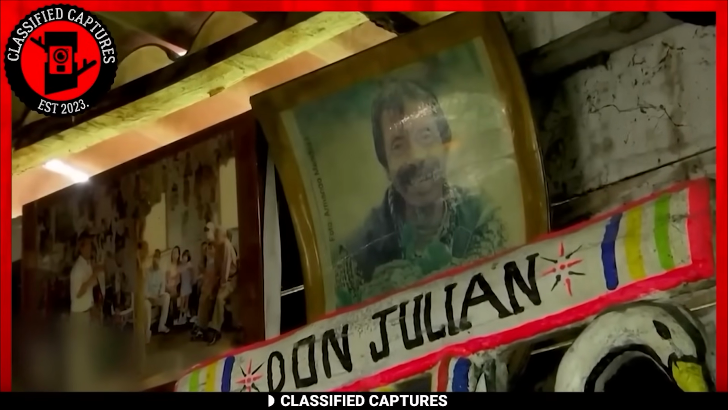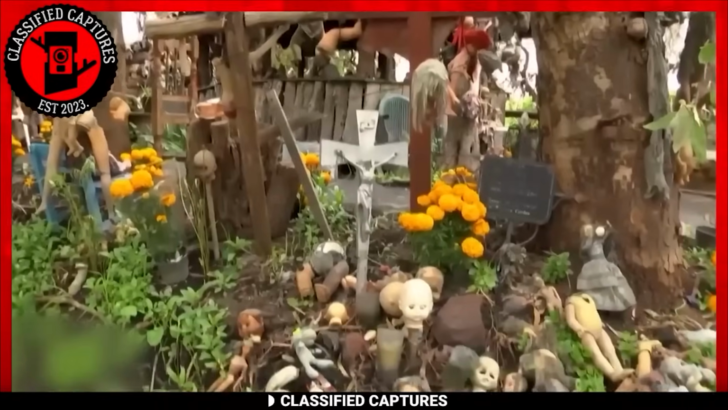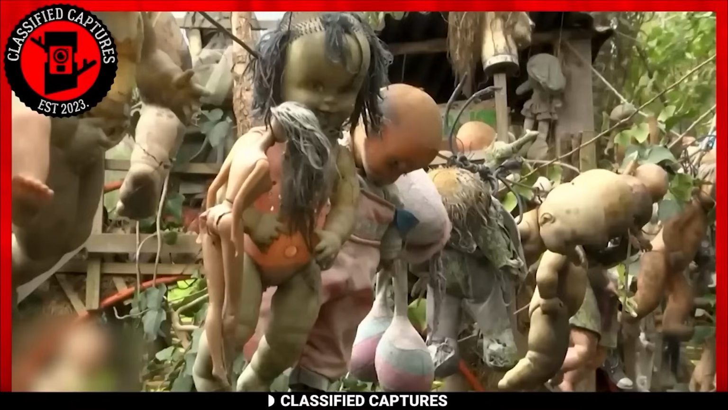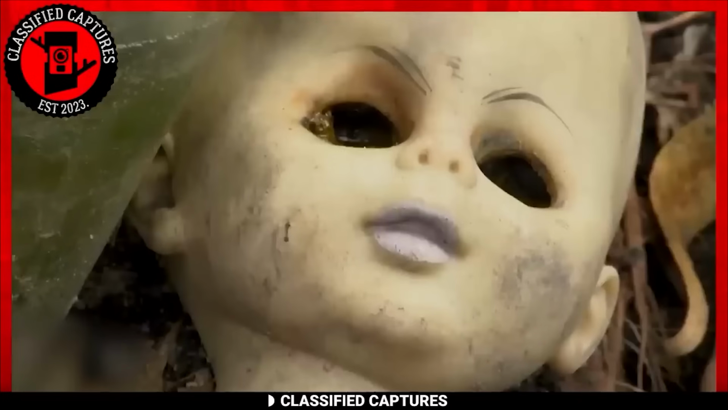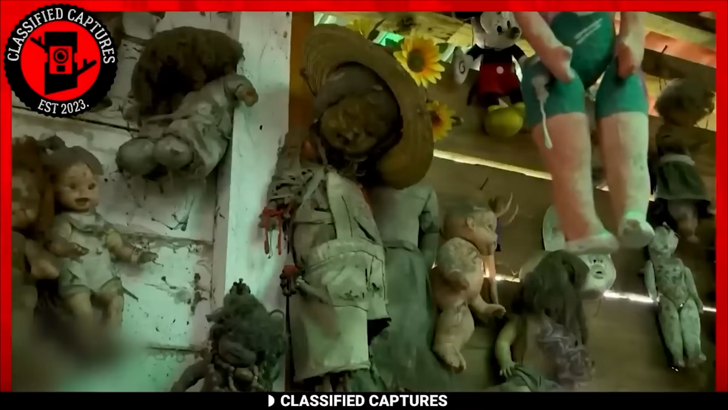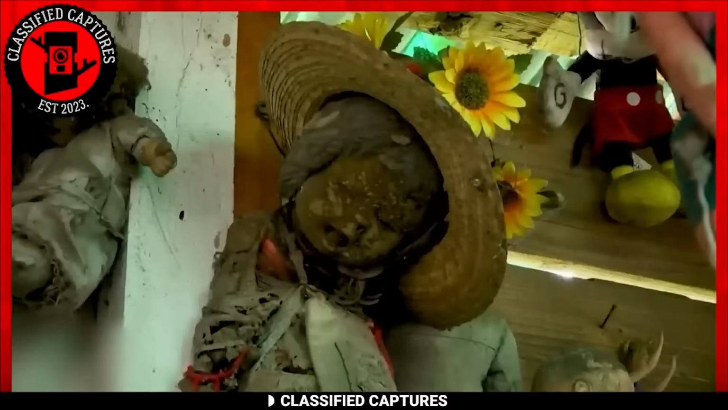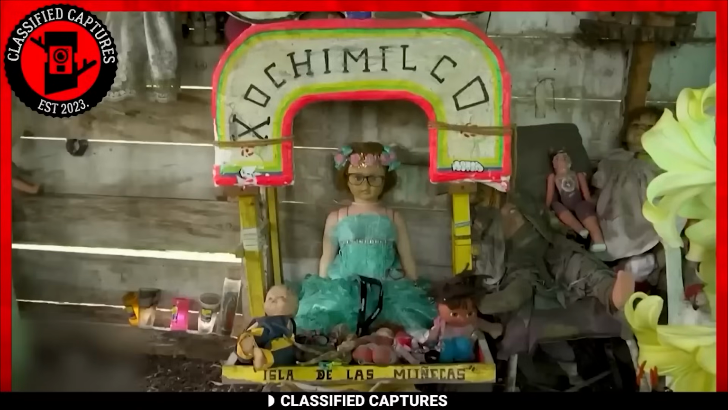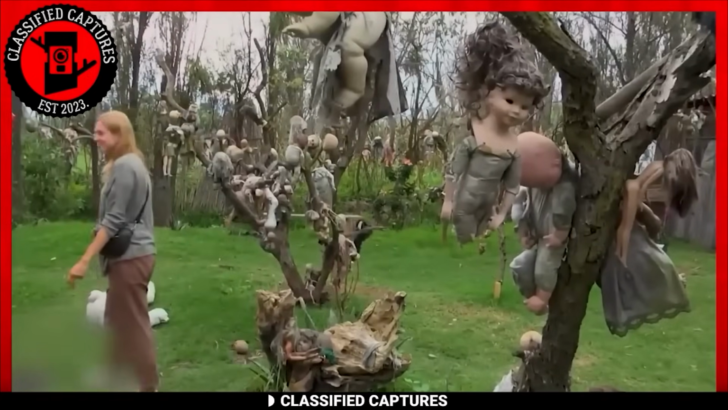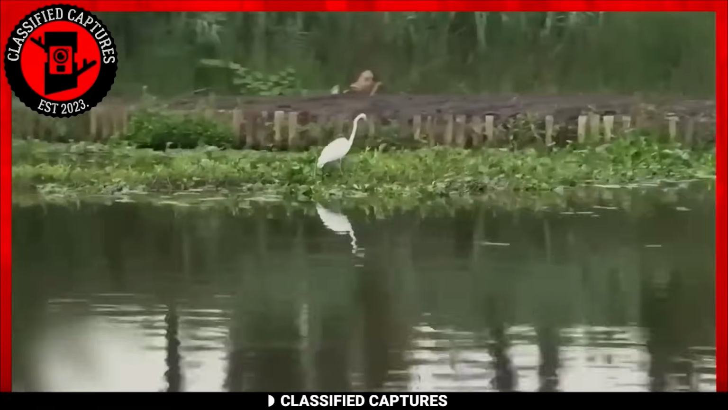Legend has it that following the girl's untimely demise, these peculiar toys would mysteriously manifest on the island. In response, the man would collect them and hang them or place them in various spots. It's a tale that takes an even more chilling twist, as the man himself met his end in the very same river where the young girl had tragically lost her life. The combination of these elements creates an atmosphere on the island that is truly spine-tingling and, quite frankly, downright eerie. The dolls and their haunting history are sure to send shivers down your spine.